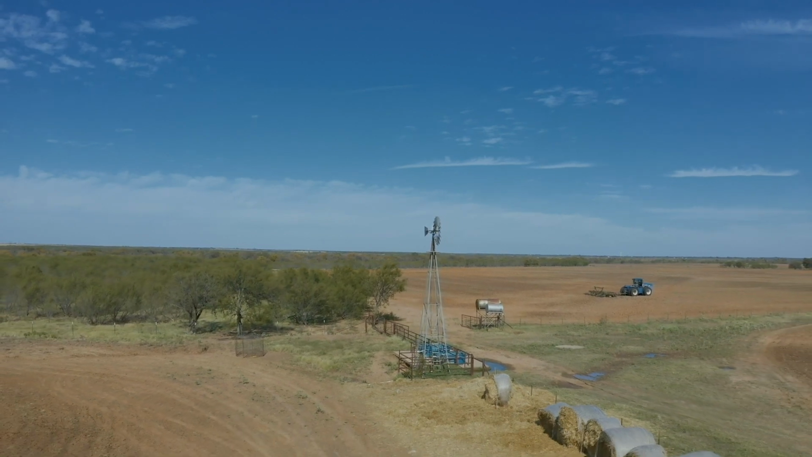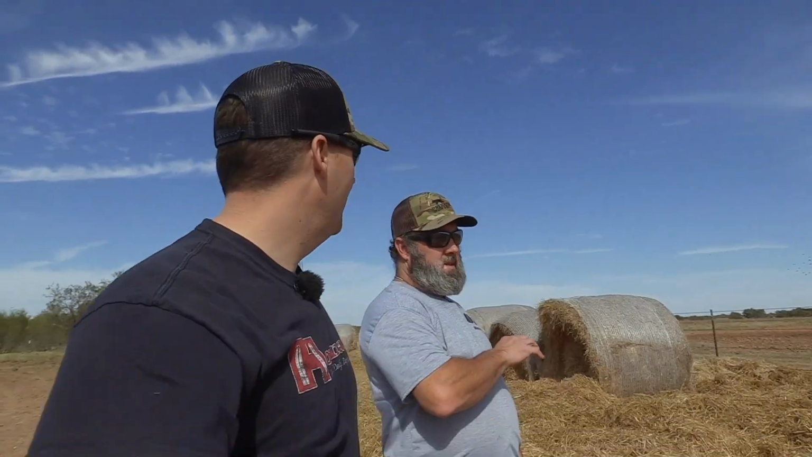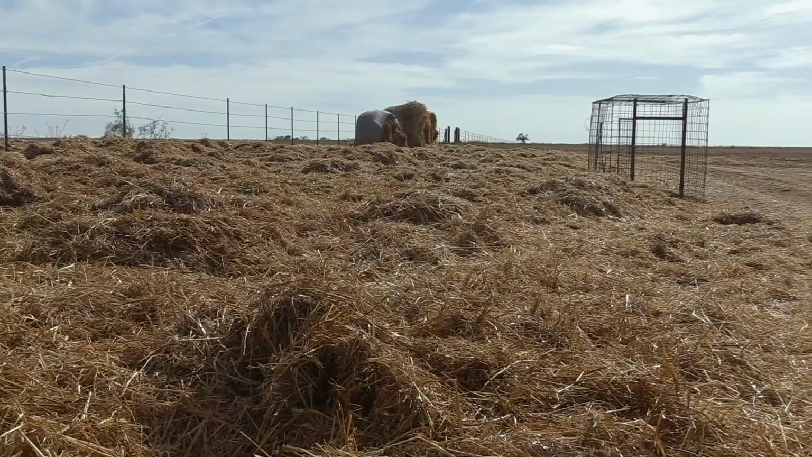I don't think I've ever seen this much hay. You said this was all complete bales of hay? Every bit of it. From that bale all the way to that bale, there was over 45 bales of hay here every night. You can tell it's a problem. I mean, he's got traps just scattered all around here trying to catch them.